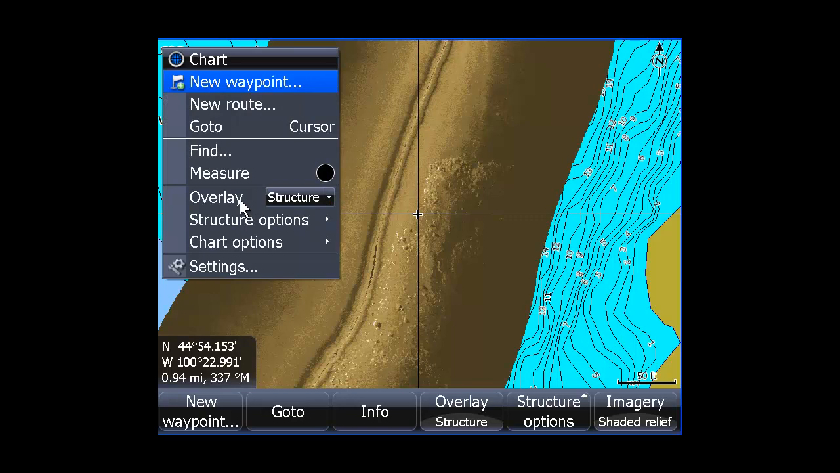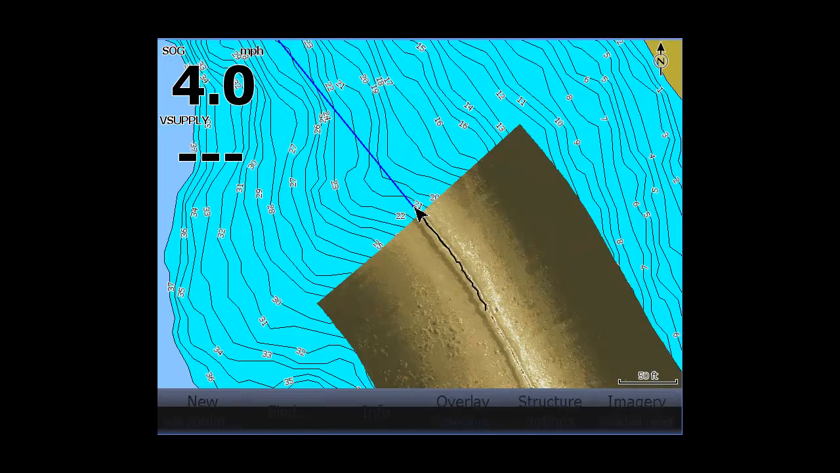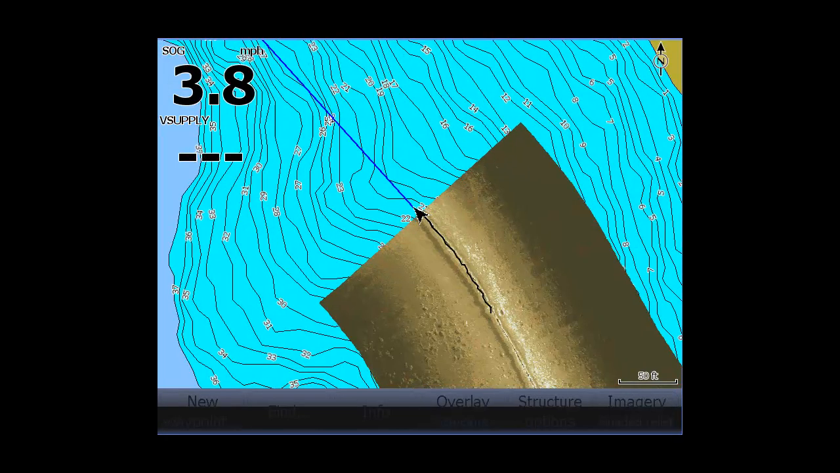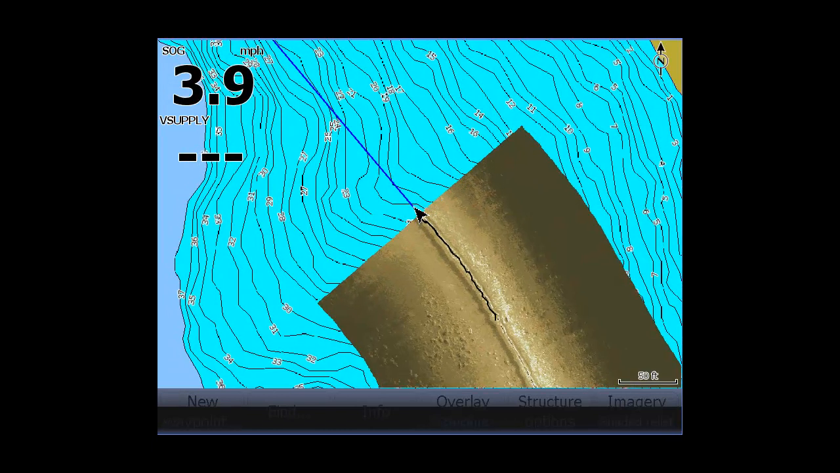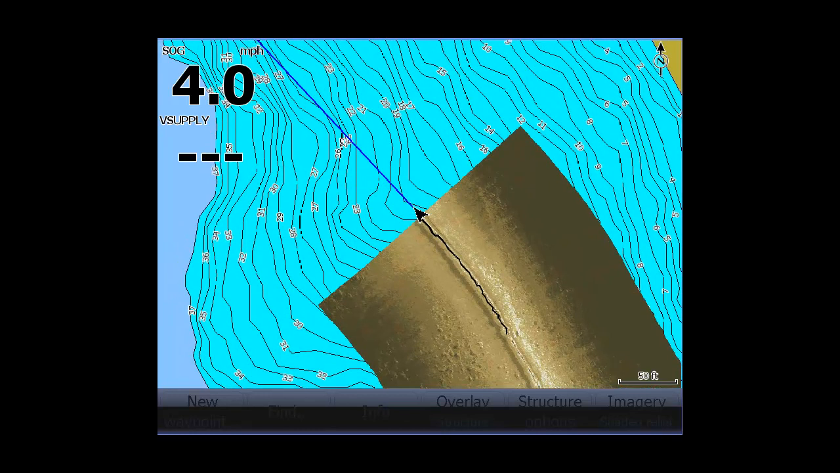This is amazing. All you have to do is select Menu, Overlay, Structure, and then you want to go down to Source and select Live. This will allow you to see the side scan live on your chart map. Once you do that, everything is live.